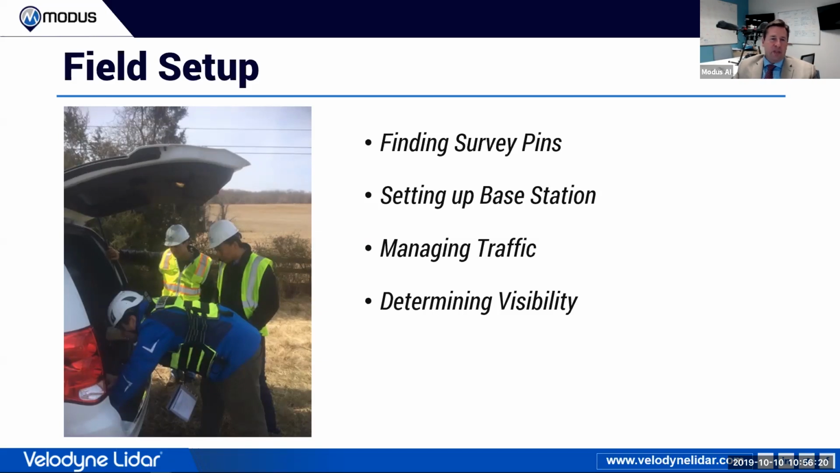not wasting time. Setting up the base station took us a little bit of time, not so bad, but then again, finding that right space that didn't have the power lines, as you can see here, and the obstructions was a big piece. Managing traffic, that's kind of a given.